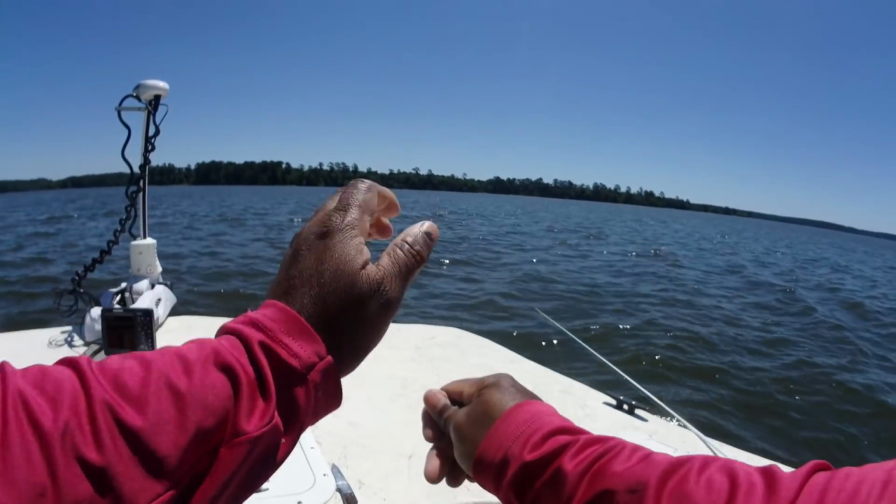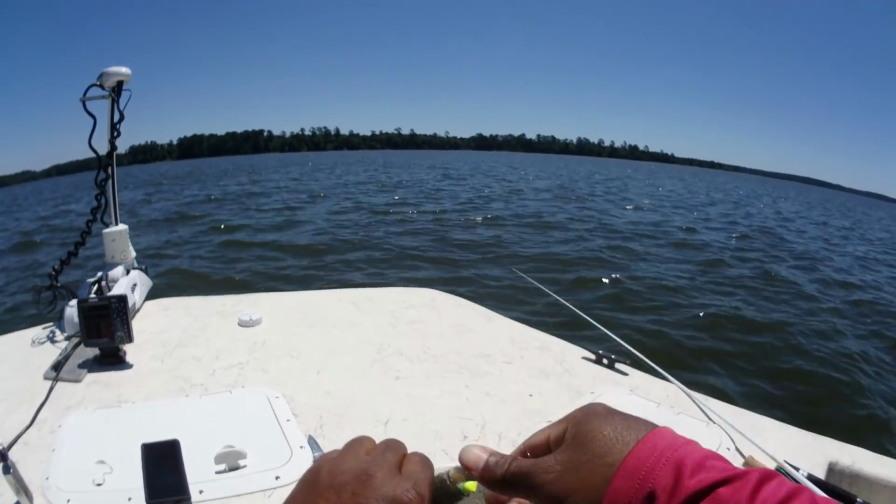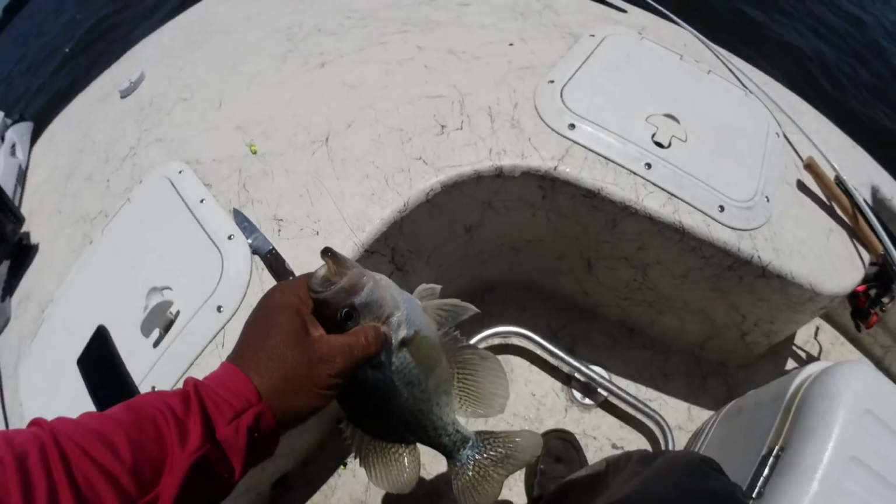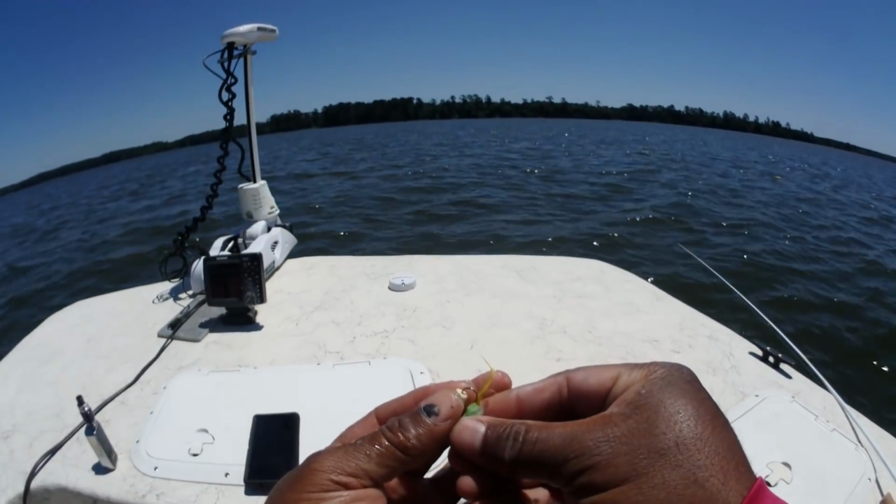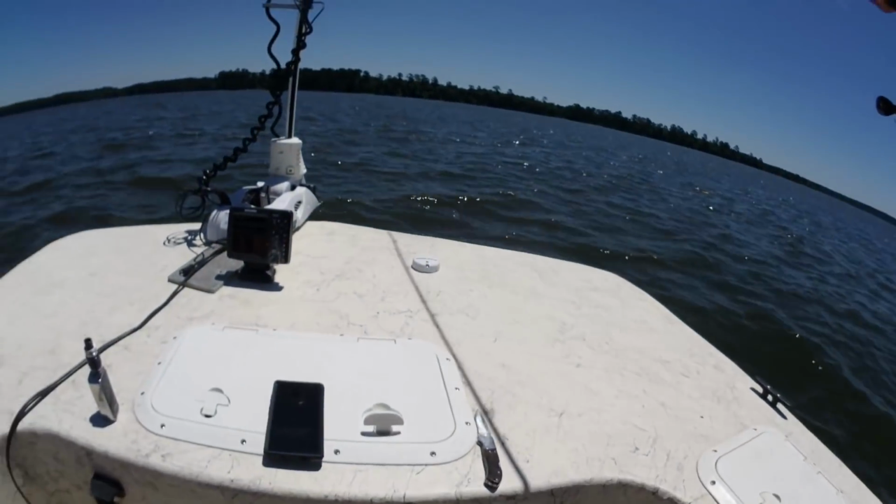Here's some fine fish, y'all. No giant monsters, but 11, 12 and a half inch fish. You better believe it. That's gonna be some fine fillets right there, y'all. And I will tell you this, I am really glad to see that these fish are thumping the jig again.